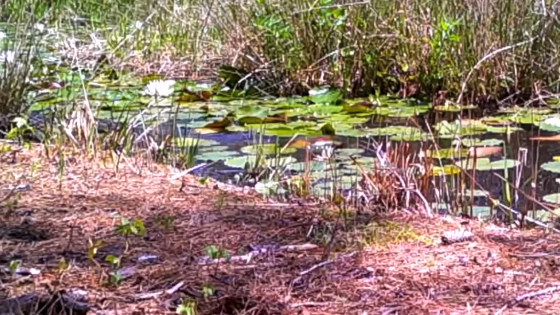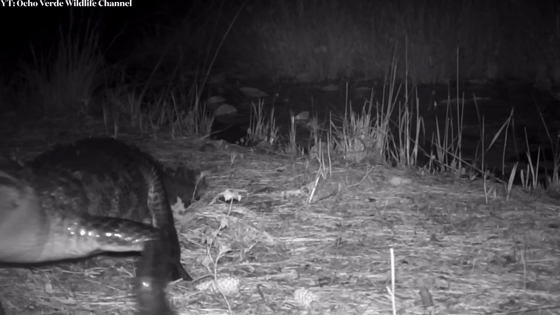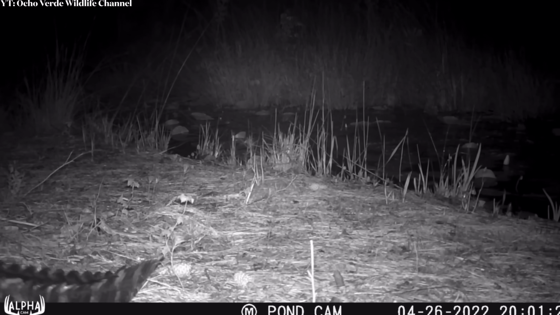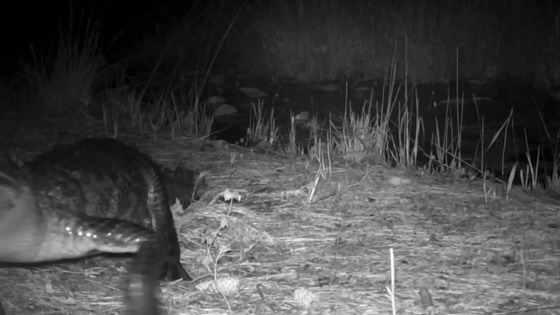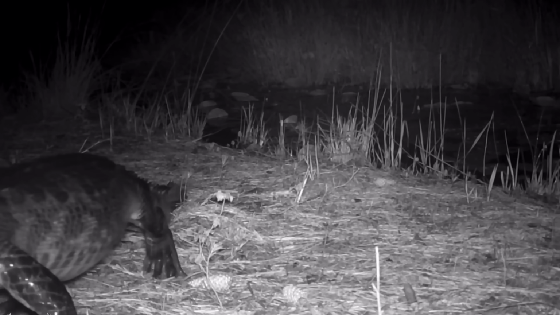Deep in the woods of South Carolina is a trail camera. It was placed in a low-hanging area by a small pond in an attempt to capture a dangerous creature of the woods. And very late one night, this infamous creature emerged and walked right by the trail cam, giving the trail cam owner a scary piece of footage. A glowing-eyed alligator walks past the pond cam placed by Ocho Verde Wildlife. The eye shine makes this footage all the more scary.